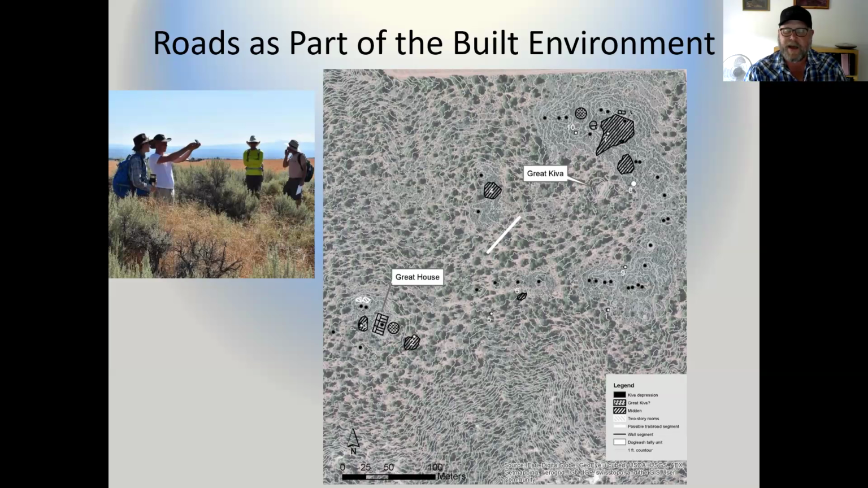This site was actually mapped in the 80s by a gentleman named Art Rohn, and subsequent to that, there was a National Register nomination that was created by Bruce Bradley, Dr. Bruce Bradley, who's a local archaeologist.